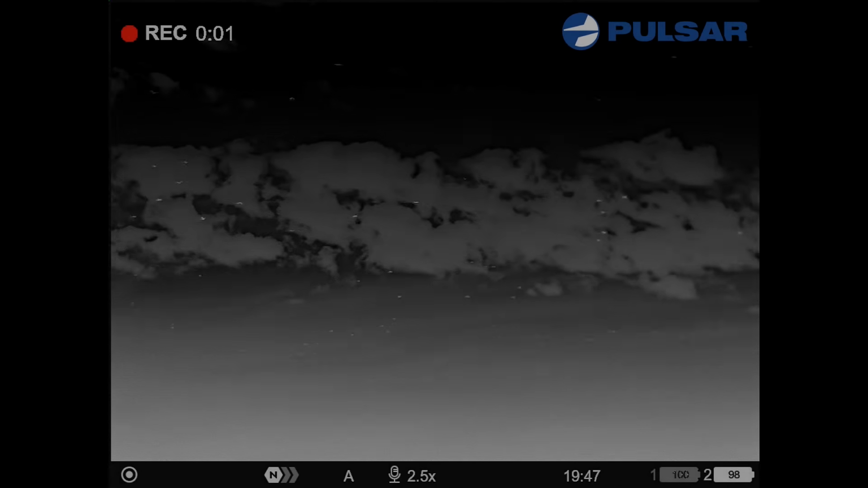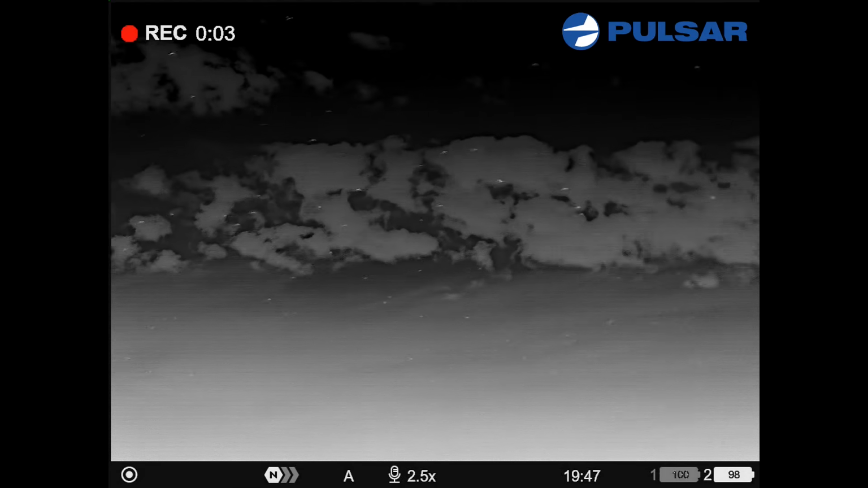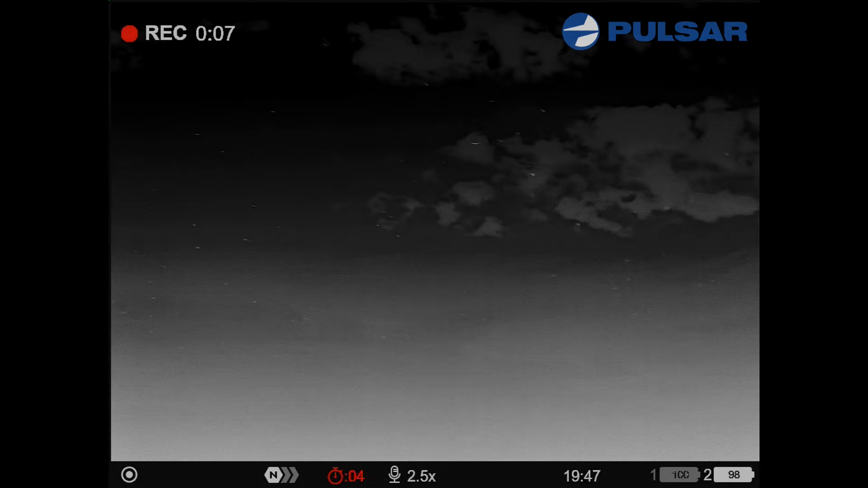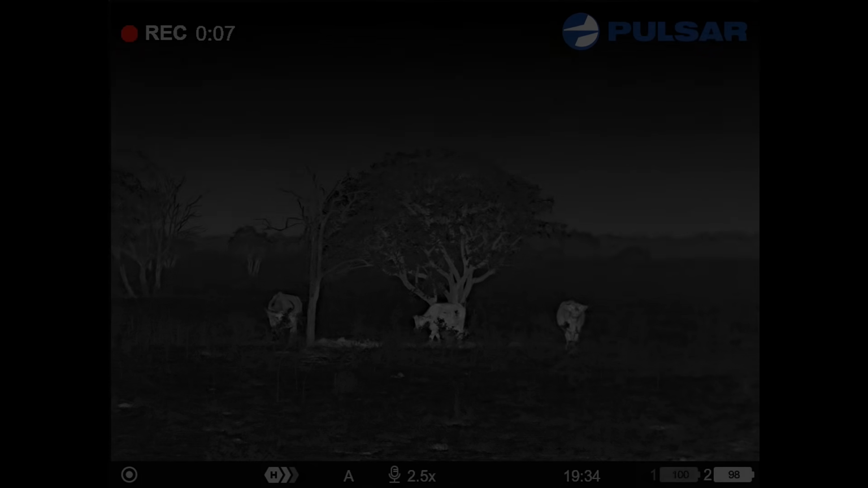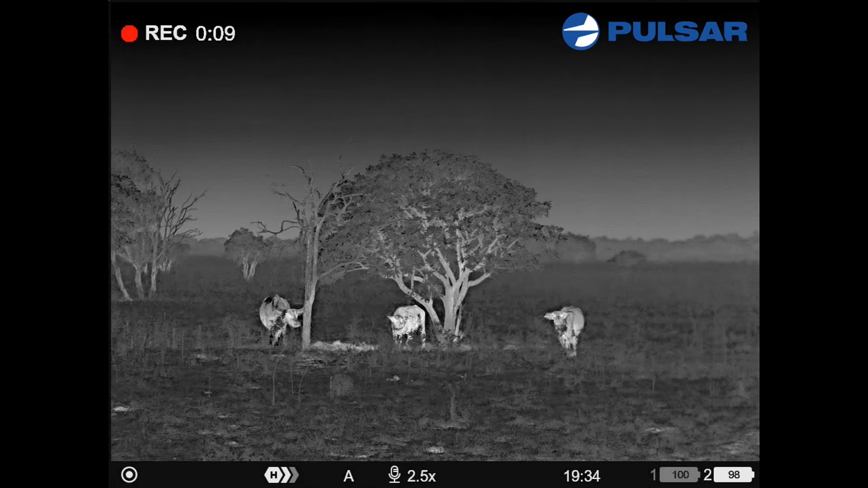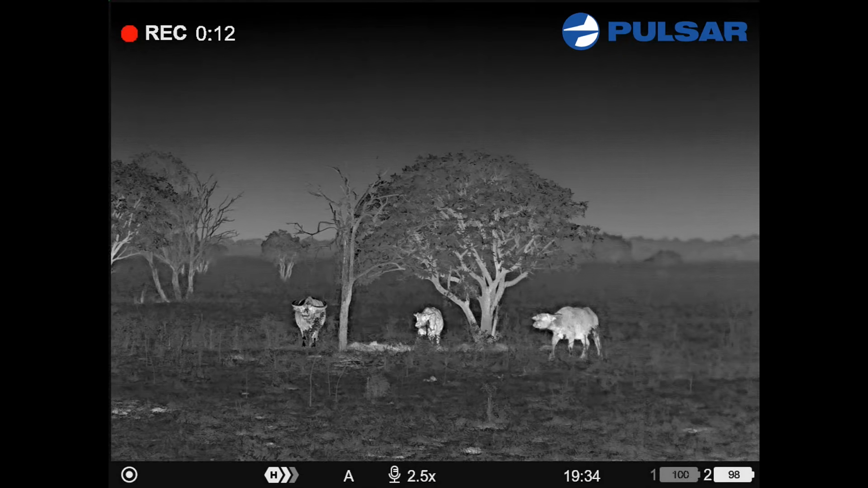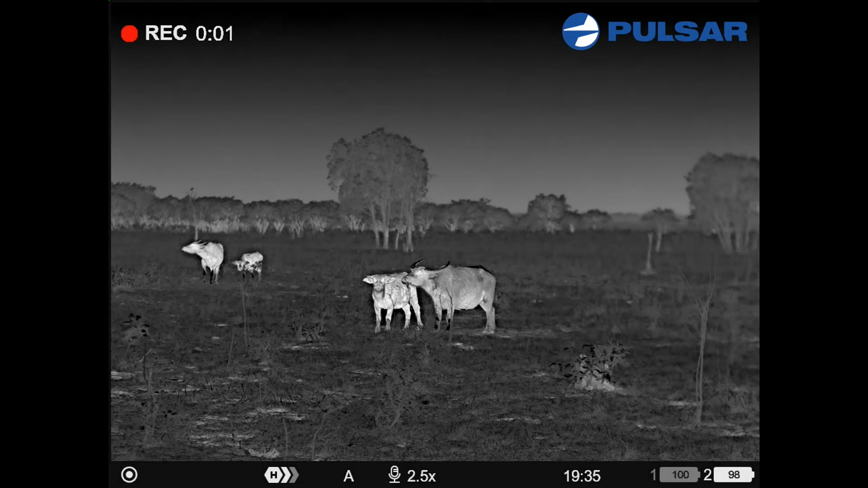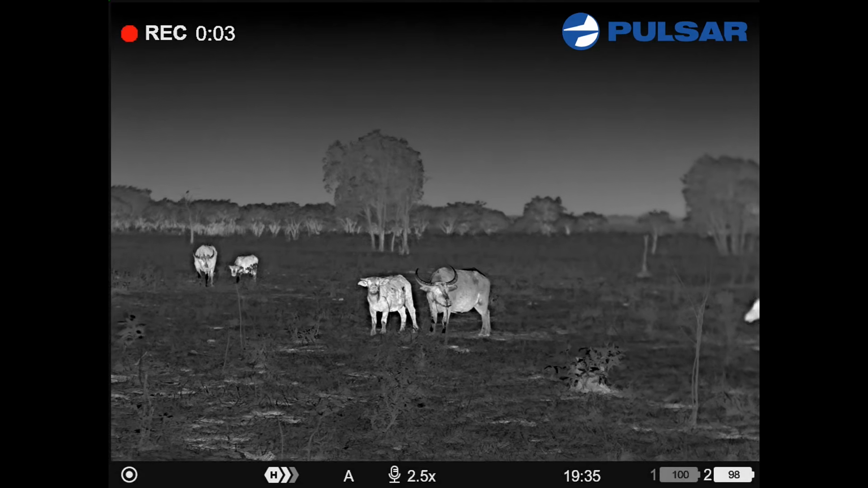If you're seeking a sight to behold in the Northern Territory as it gets dark, have a look in the sky with a thermal. There are millions of flying foxes. We sat on the edge of this floodplain waiting for it to get dark, and we had this family group of buffalo come straight in behind us. They were very aware that we were sitting there, but they weren't quite too sure what was going on.